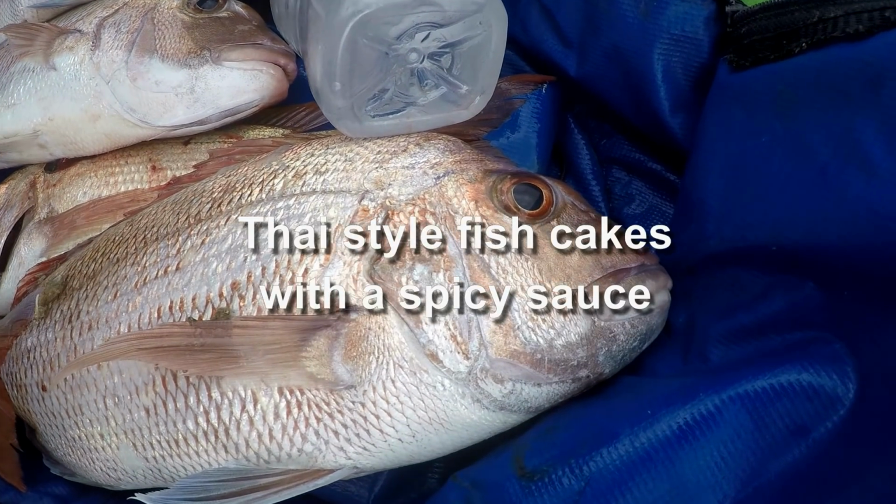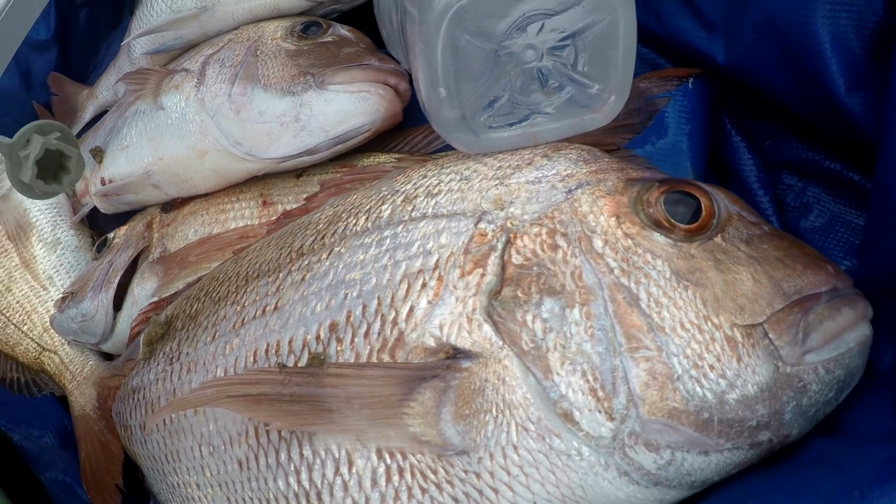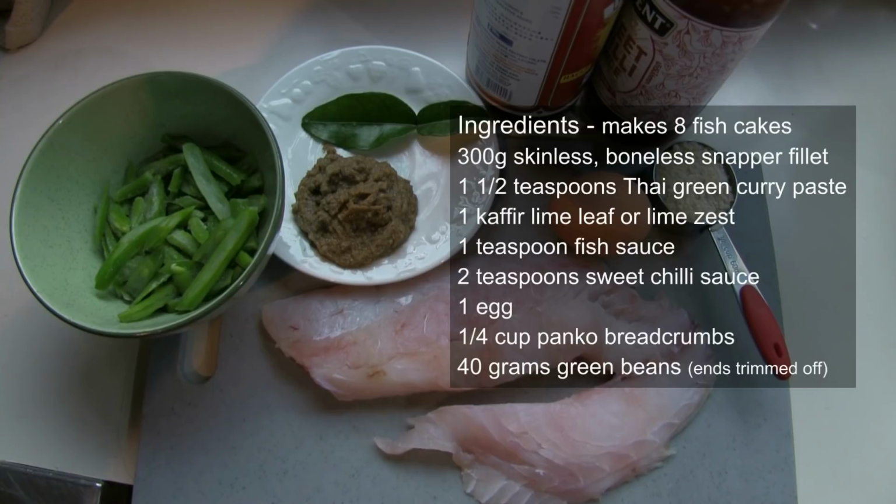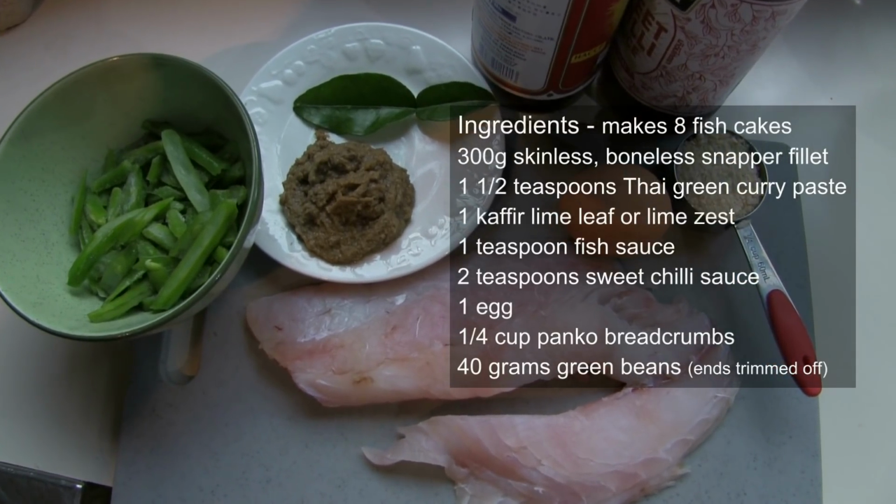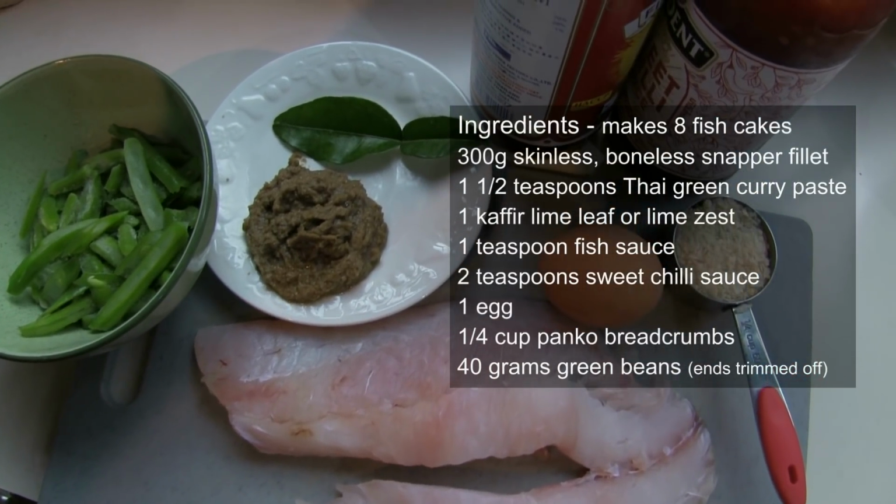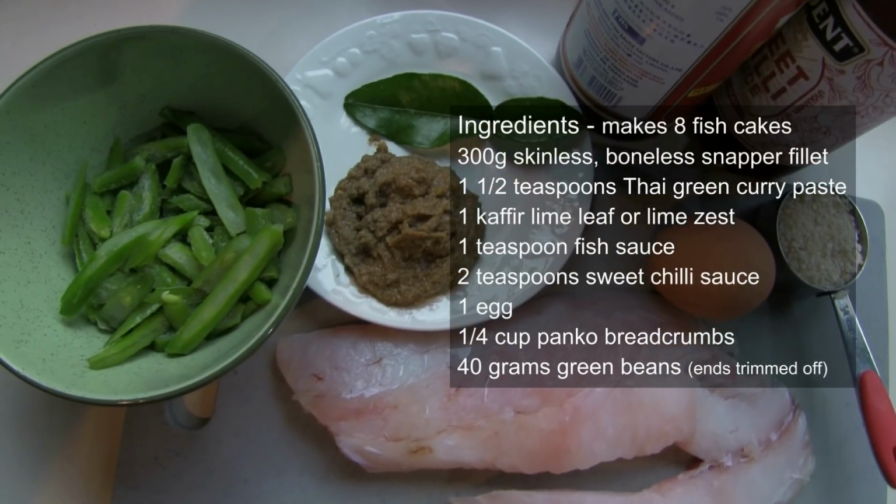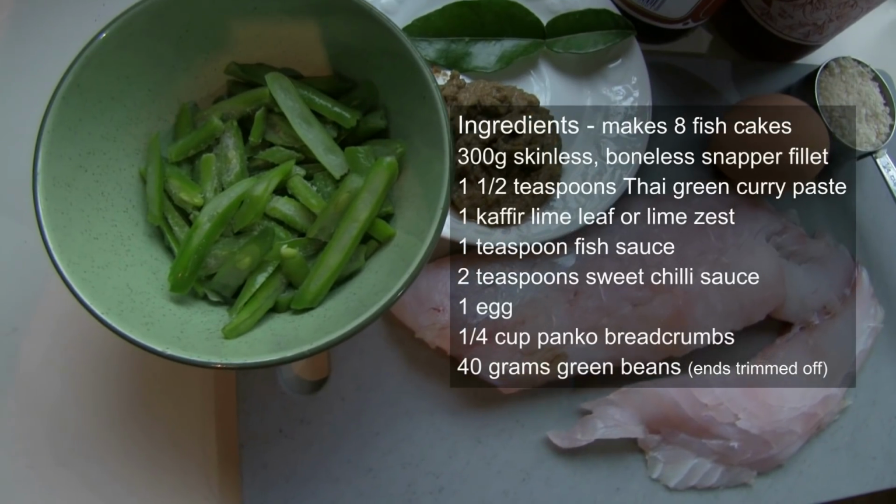This Thai fish cake recipe goes really well with snapper, but will also work with any other fish that has nice white flesh. To make the fish cakes, you'll need 300 grams of skinless, boneless snapper fillet or other white flesh fish, 1.5 teaspoons of Thai green curry paste, store-bought's fine, 1 kaffir lime leaf or lime zest, 1 teaspoon of fish sauce, 2 teaspoons of sweet chili sauce, 1 egg, 1/4 cup of panko breadcrumbs, 40 grams of green beans.